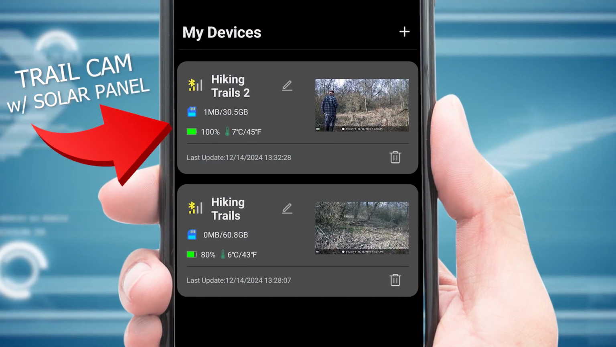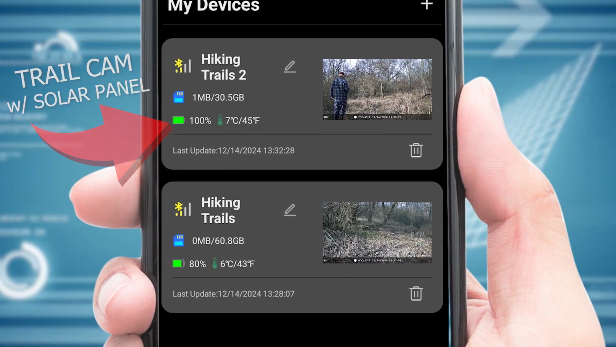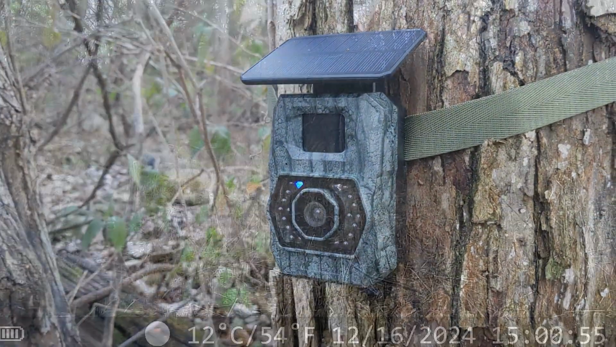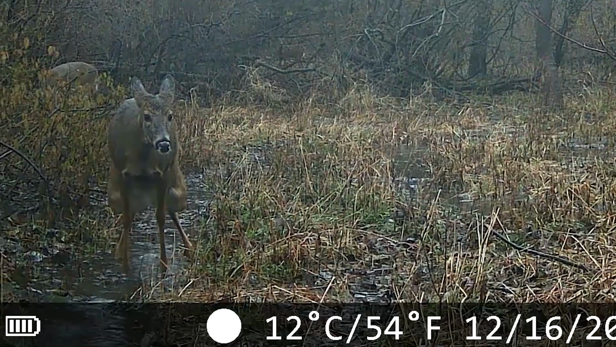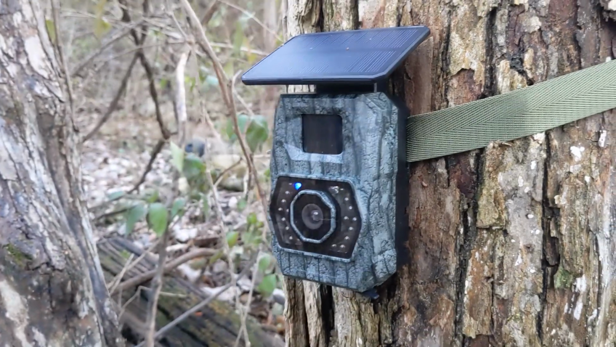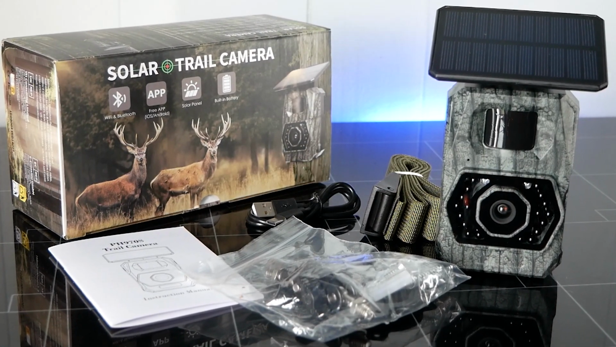I've been running this for about a week now, and check out the battery life. Still going strong. My older trail cameras used 8 AA batteries, so this is a game changer. Overall, I really like this camera. So if you're looking to ditch the AA batteries and upgrade to a rechargeable trail camera, this solar trail camera from Maxdone might be what you're looking for.